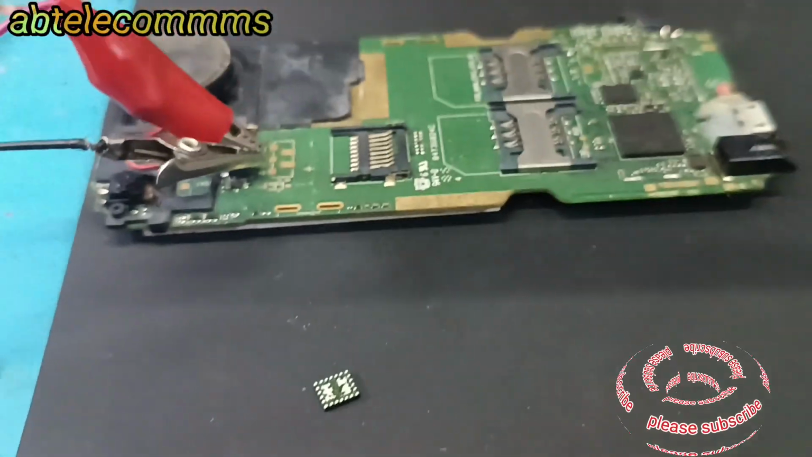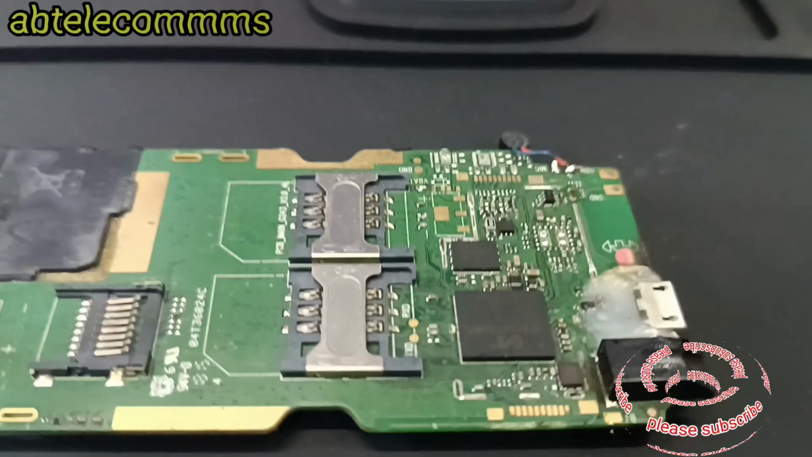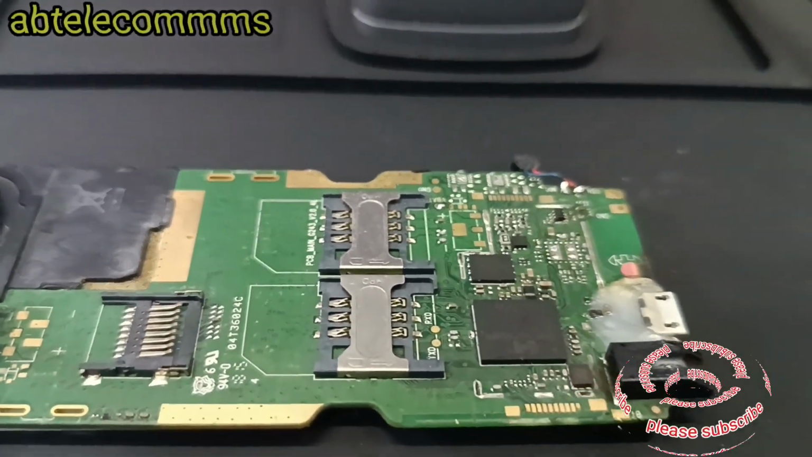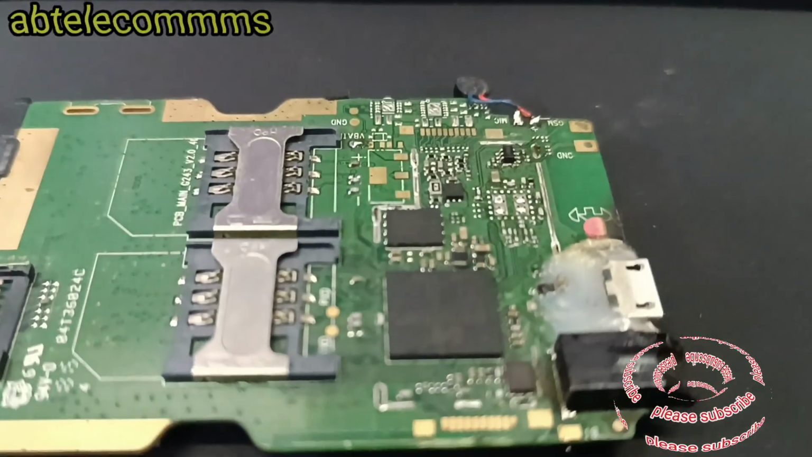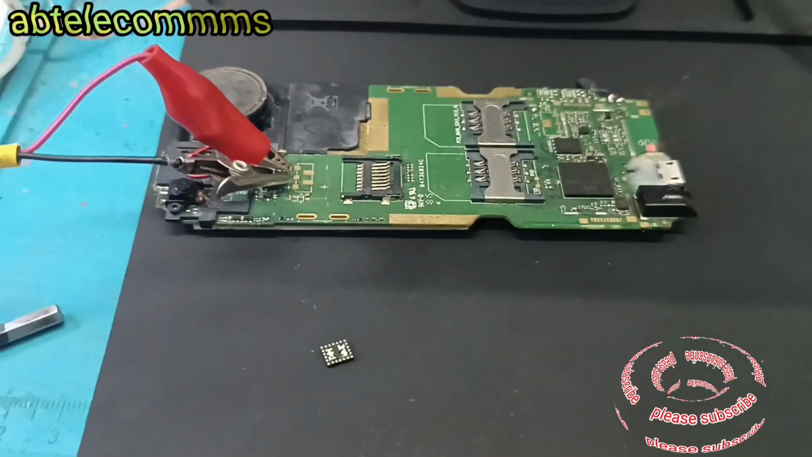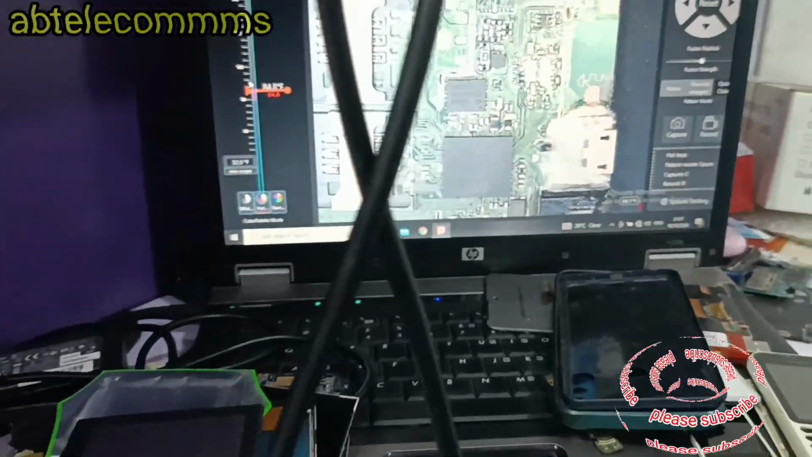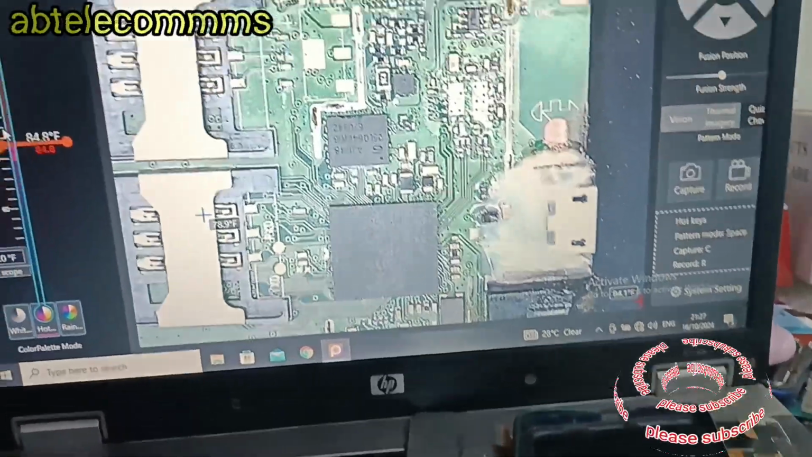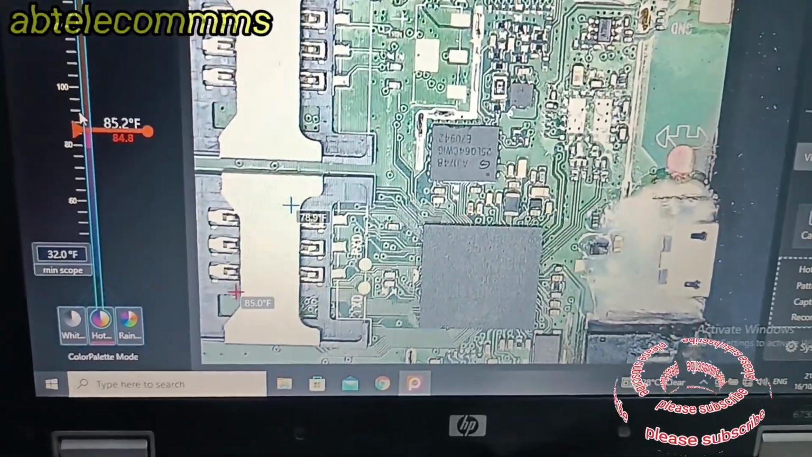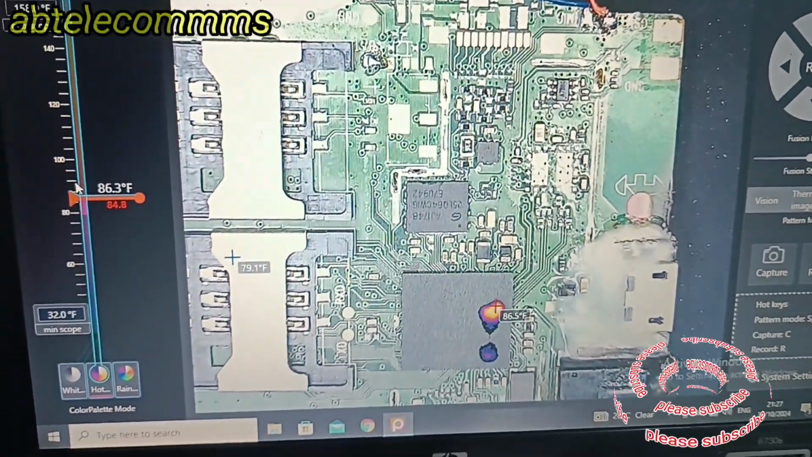After removing the shorted network IC, I discovered that it still has a short, but I tried powering it on with my DC supply. It drew a certain amount of amps and got stuck. It's not coming on. The major short has been removed, but it still has a minimal short, so I had to check whether any component is still shorted on the motherboard. So let's go.